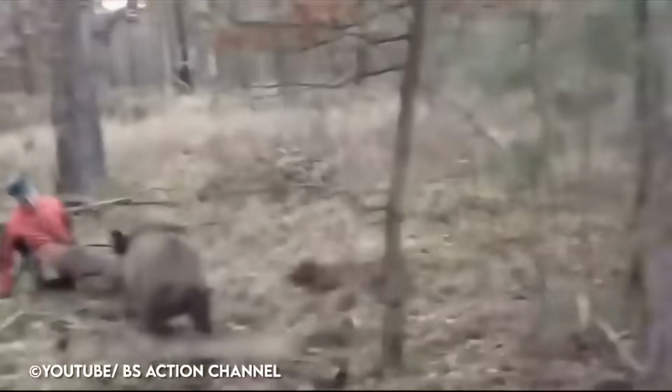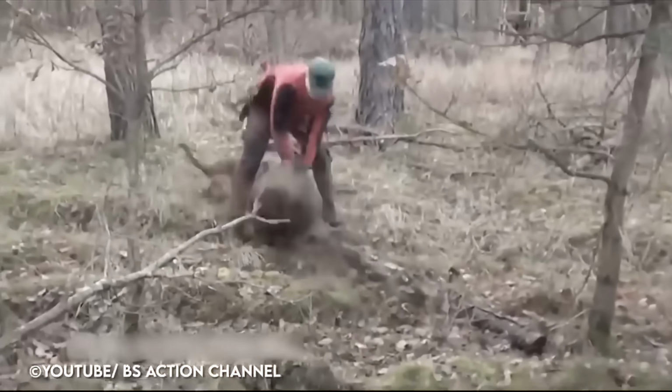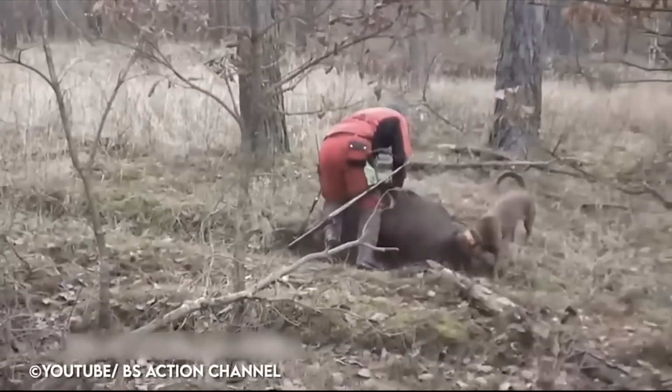You can see the hog near the brush pile, and as the dog lunges at him, the hog veers off and goes after the man. I mean, have your gun ready for God's sake. The boar knocks the man over, but doesn't pursue him much more. Luckily, the dog distracts the boar and the man is able to get up.